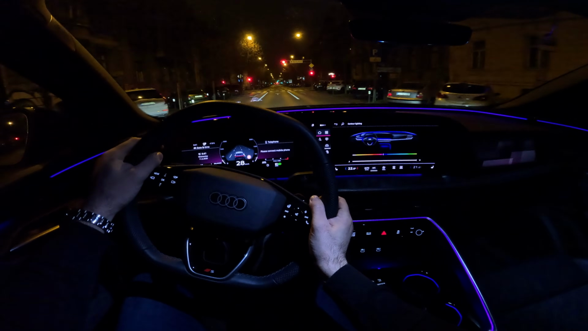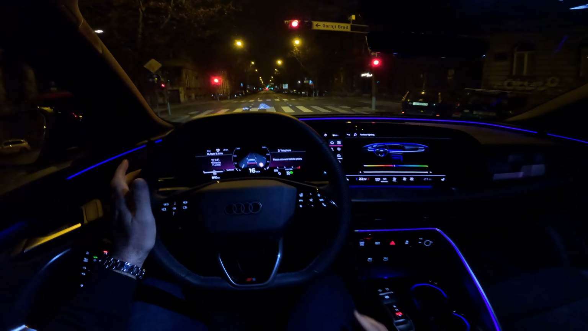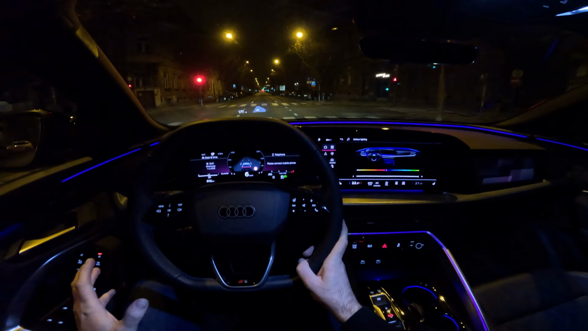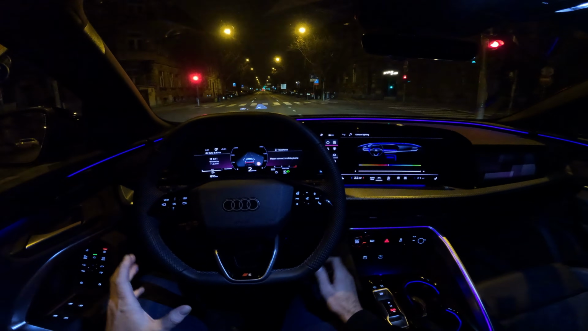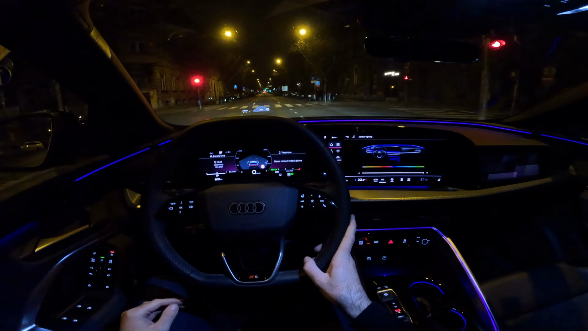So you see currently we are driving with just electric power, so even though it's a mild hybrid, you can still drive with just electric power. So that's very nice, makes the car and makes the drive itself very smooth indeed.